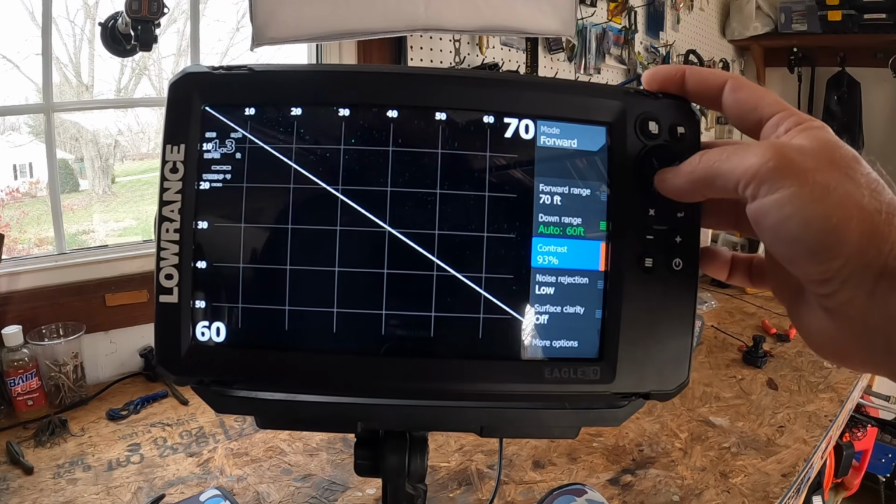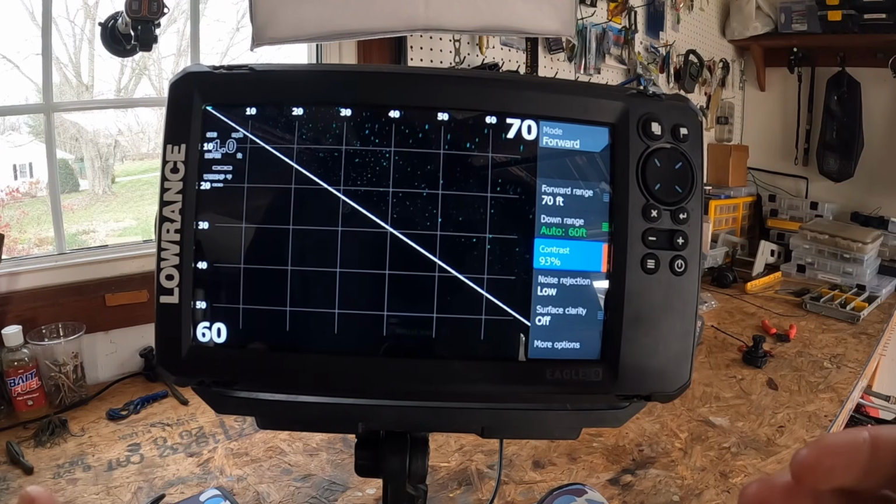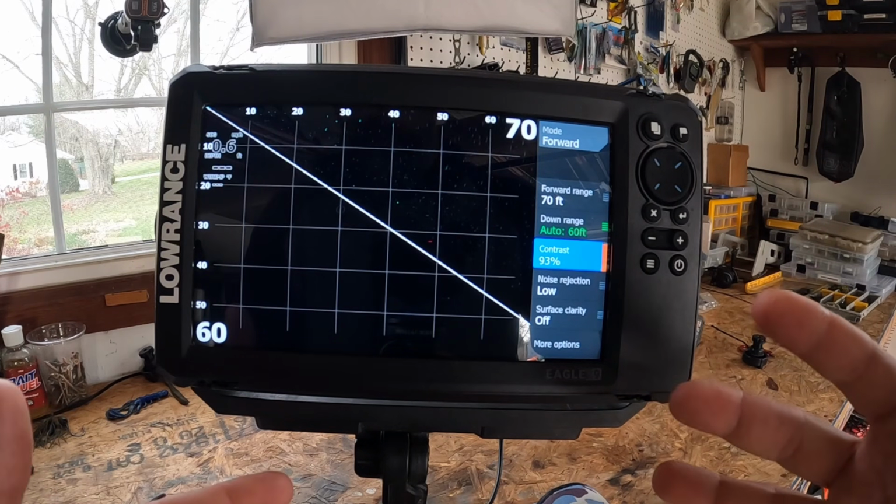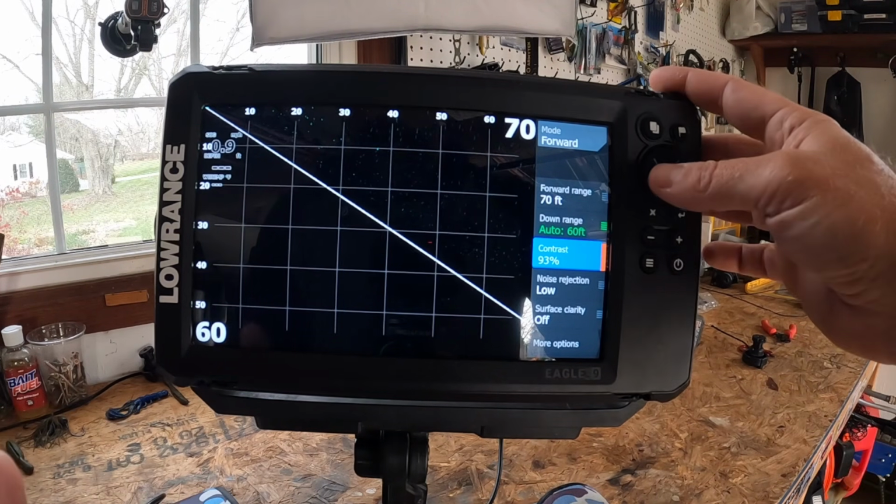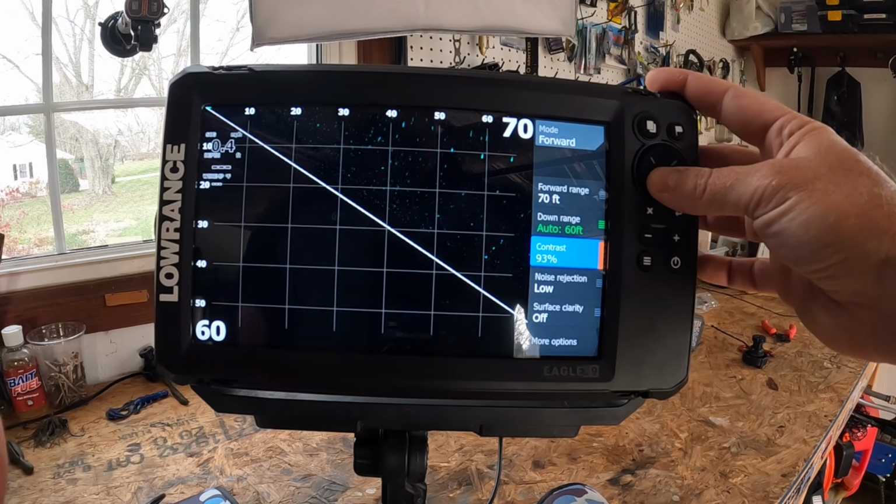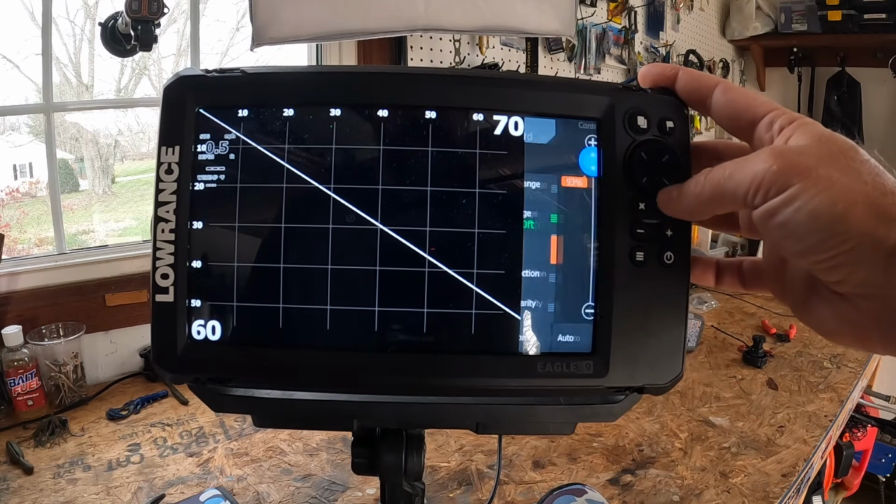First, let's talk about contrast. This is going to control how hard fish and structure pop off of the background, right? So a lower contrast, you're going to get a softer image. You're going to get more blending. And a higher contrast is going to be those sharper, harder returns. Let's see if we can get it to do anything here.